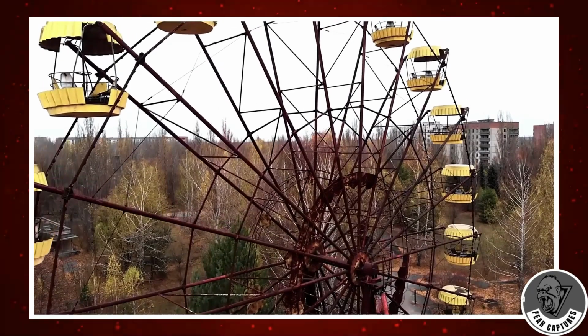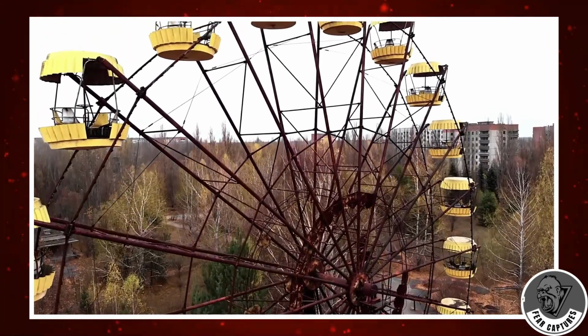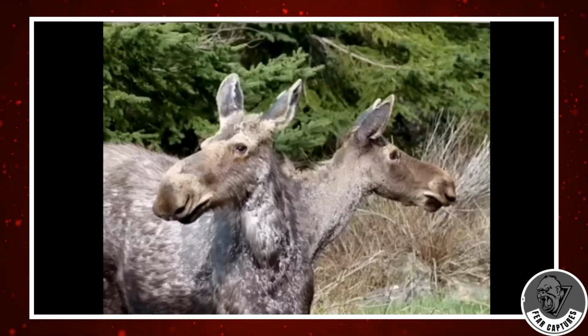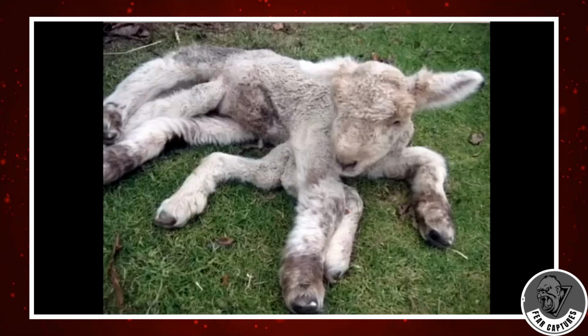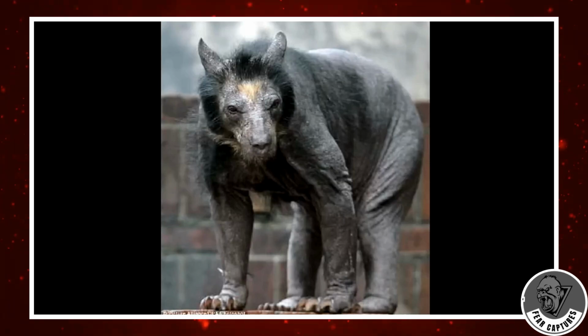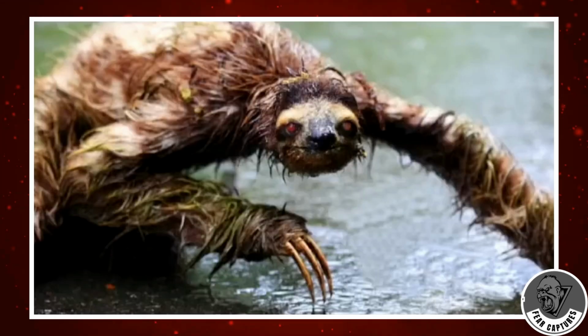I've always been fascinated by Chernobyl, every part of its history, but especially the wildlife that still lives there. These animals have adapted to one of the harshest environments on Earth, and their resilience is incredible. Some don't look as fortunate, showing the effects of radiation and survival in a tough ecosystem. But the remarkable thing is, they're still alive, still moving through the exclusion zone. And that says a lot.